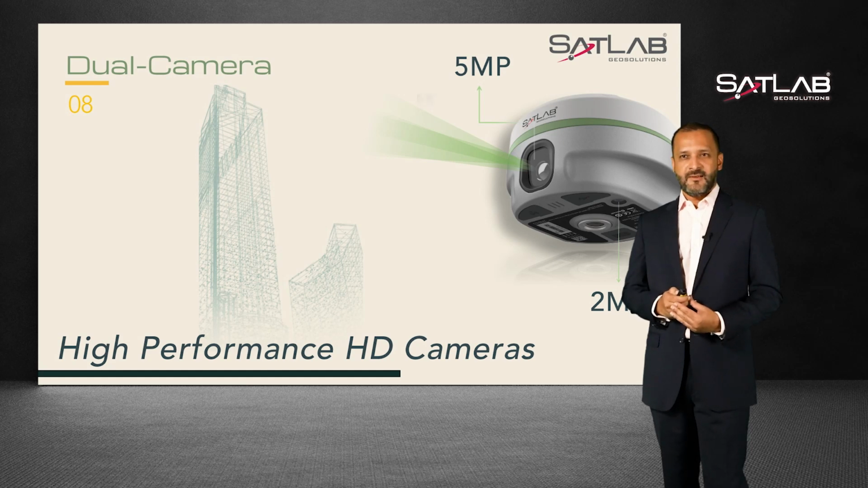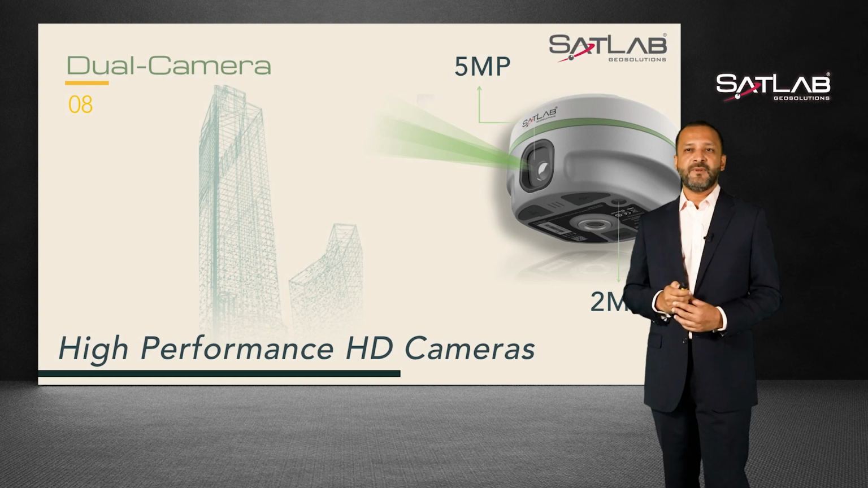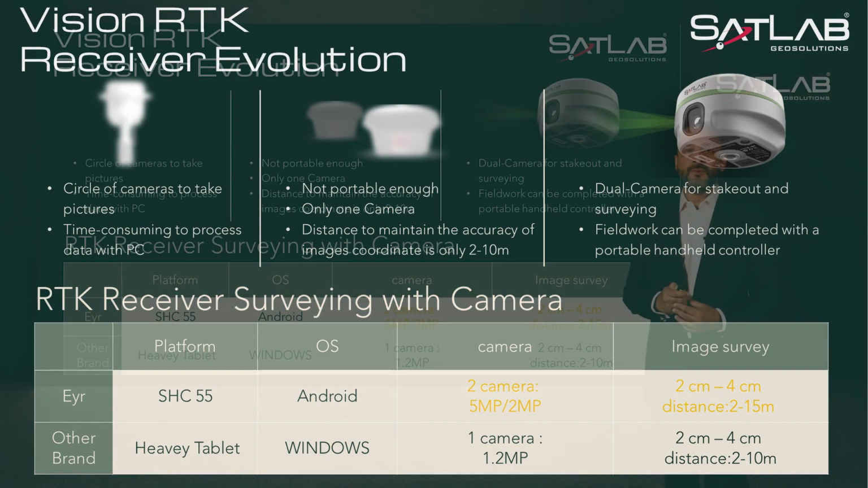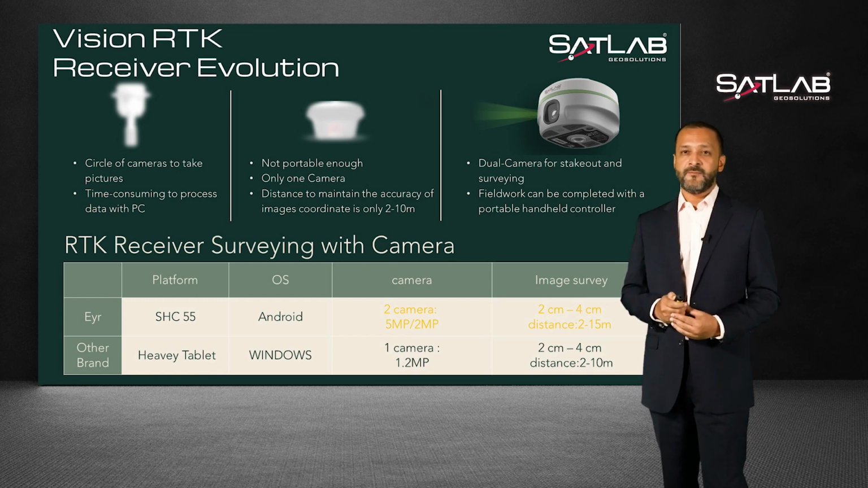As we can see from the slide, Eyr comes with dual cameras, a 2 megapixel looking downwards, mostly for staking out, and a 5 megapixel looking across the horizon for surveying by image, both with low distortion. Our good friends at Trimble were the first to introduce the technology in the R10 about 10 years ago. The antenna had approximately 10 cameras on board with complicated software. Then Leica followed up with the GS18i with much better user interface, but still was very bulky and the touch screen was only responding to a touch pen.